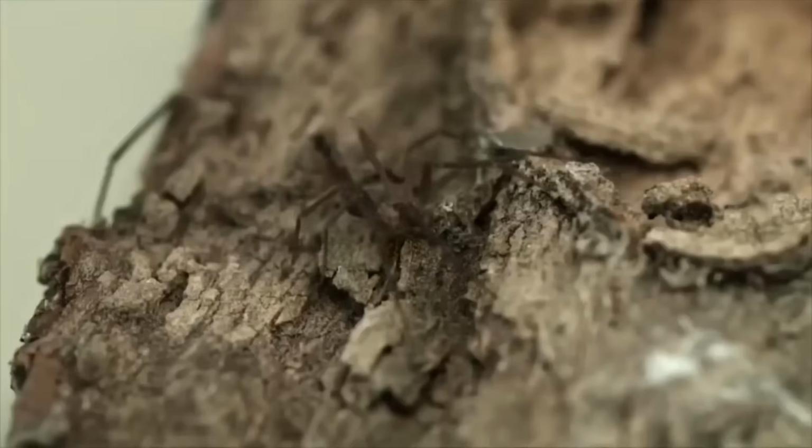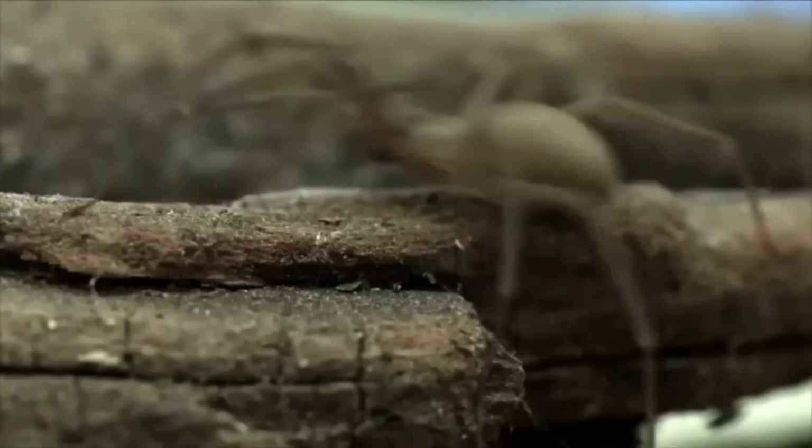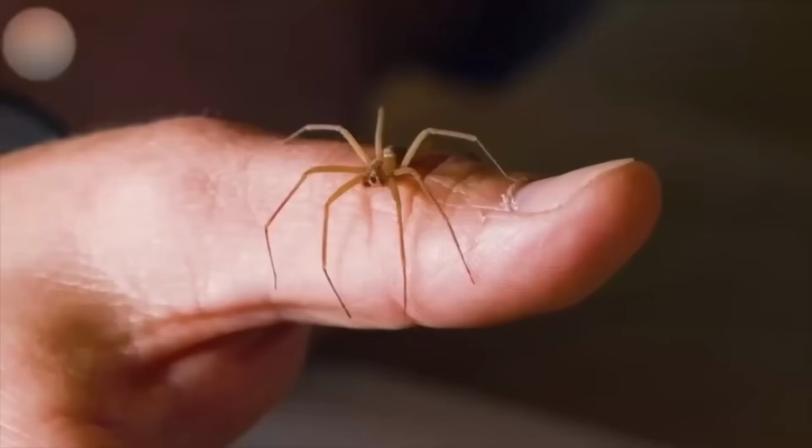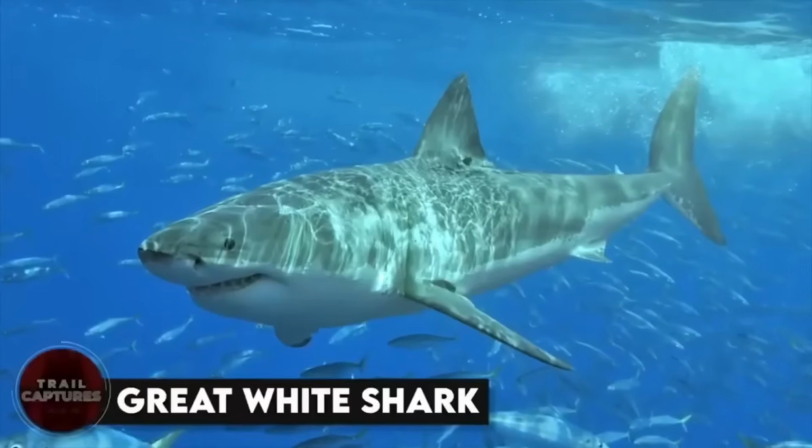So watch where you step and check your shoes before putting them on, because the brown recluse could be waiting to strike at any moment. Stay safe, my friends. Great white shark.